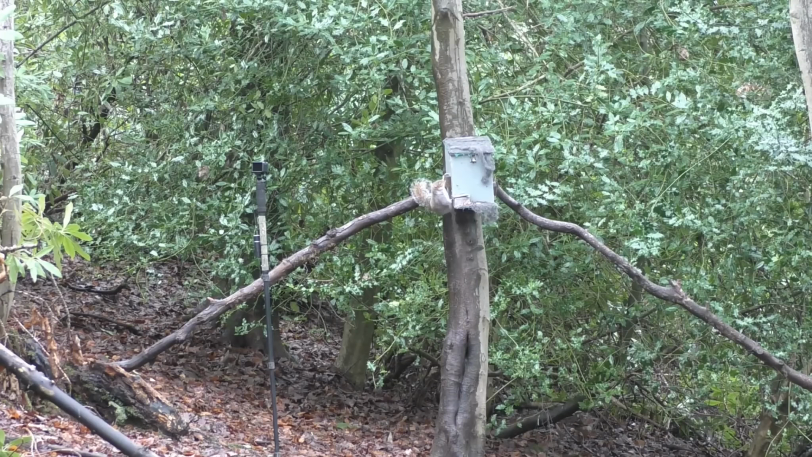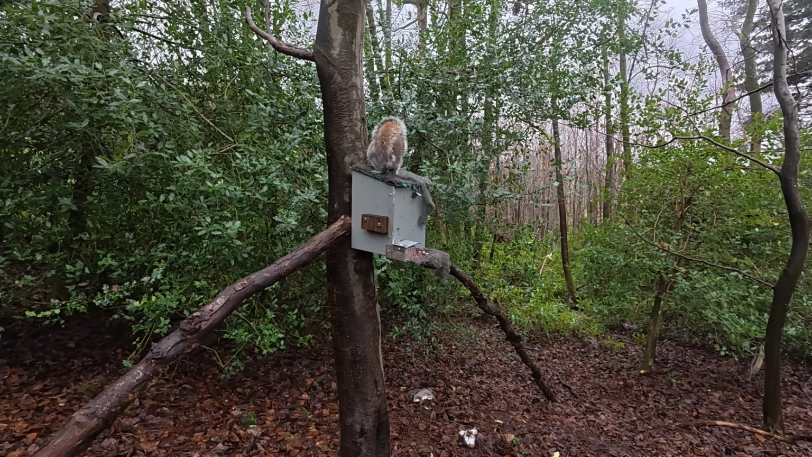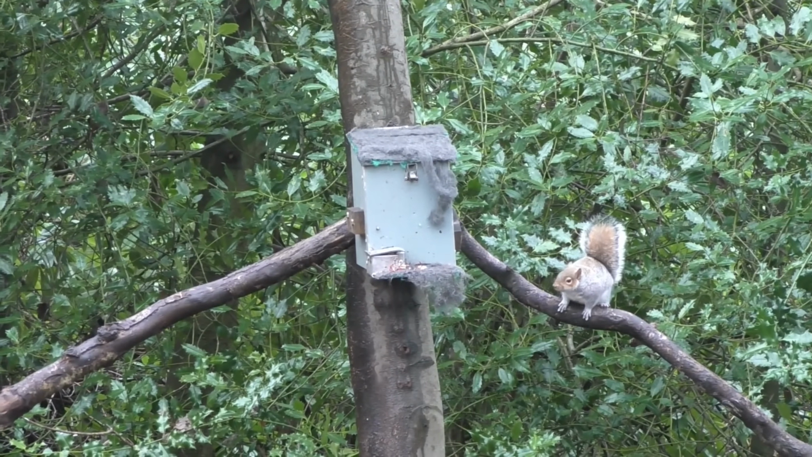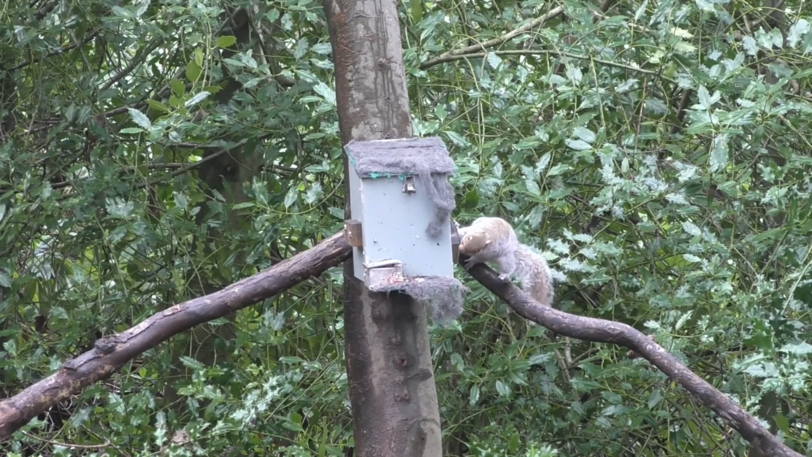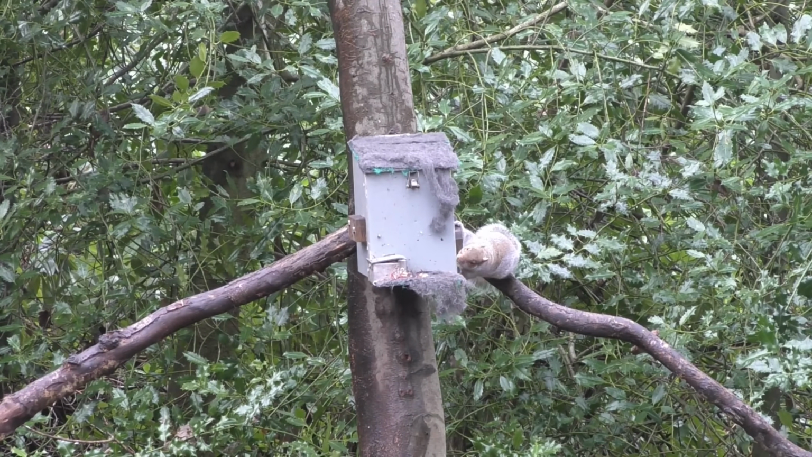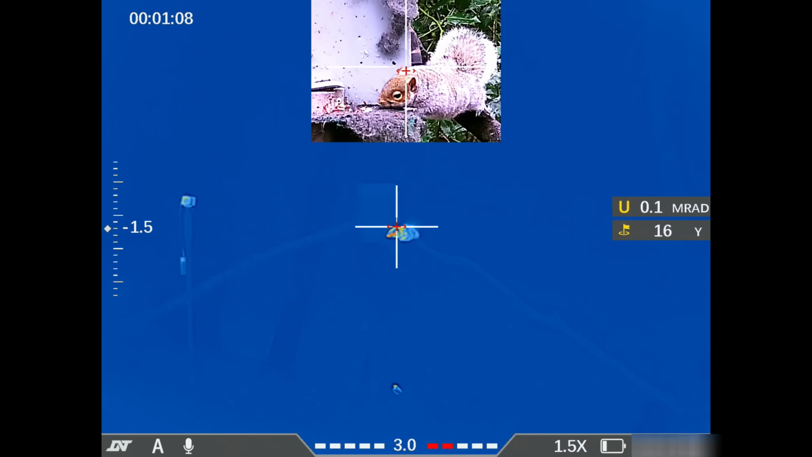This could possibly be this squirrel's first visit to the feeder, whereas the previous squirrel knew exactly where to go and how everything worked, where it just came flying in. This one knows that there is something inside, some kind of food, but it can't quite figure it out. But it has got a little bit lucky here because there is a stray peanut just sat on the side.